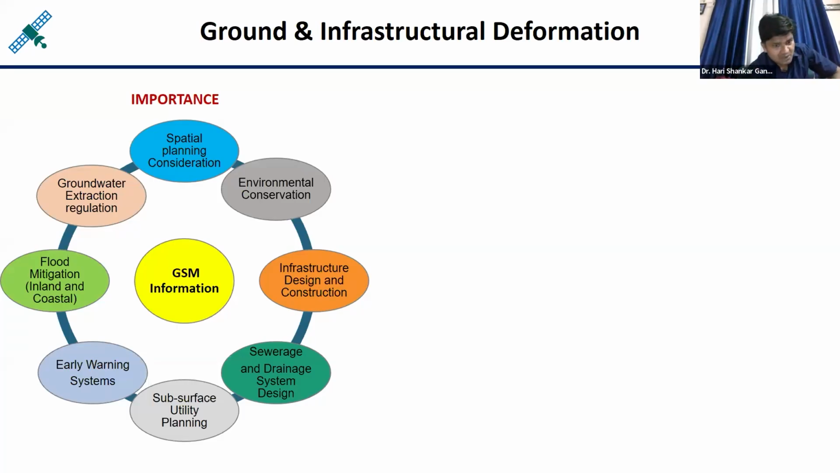Especially, you might be aware of Punjab state, where a huge amount of water is extracted for agriculture. So now the government has imposed some regulations. Everybody cannot dig bore wells for the extraction of groundwater. All such examples are related to ground surface motion, or you can say displacement, which in interferometry we call the path difference.